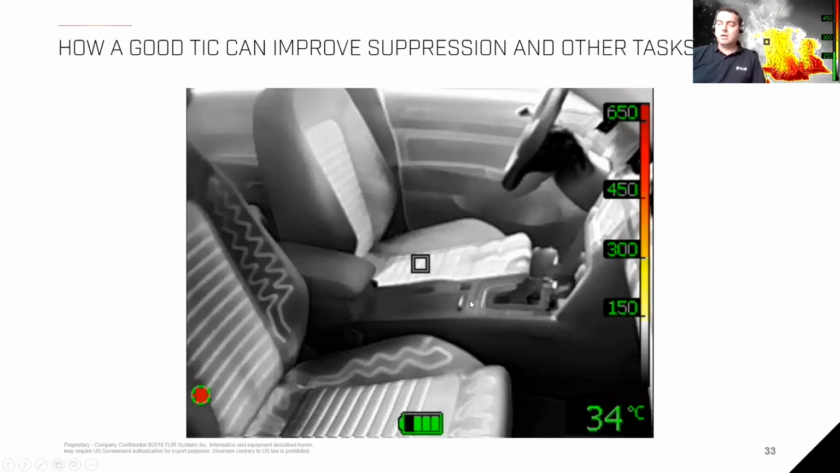You can see clearly how the body temperature was heating up the seat on the driver's seat, but on the passenger seat there was nobody sitting there, because you can see the coils of the seat heater very sharp, and there was most definitely nobody sitting in that car, right?